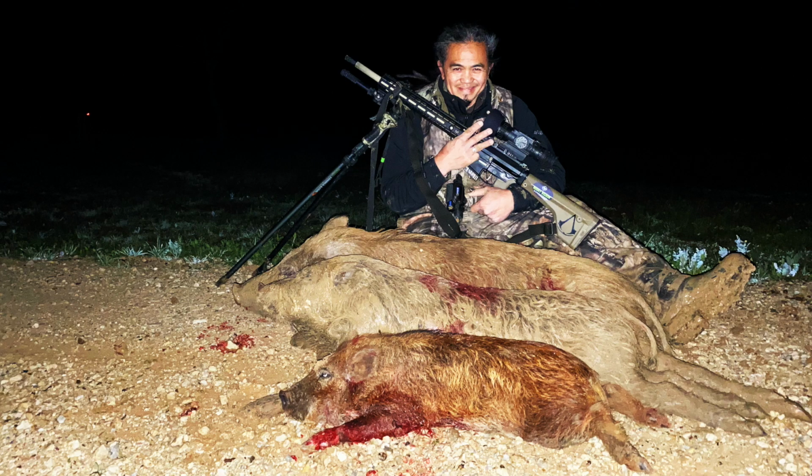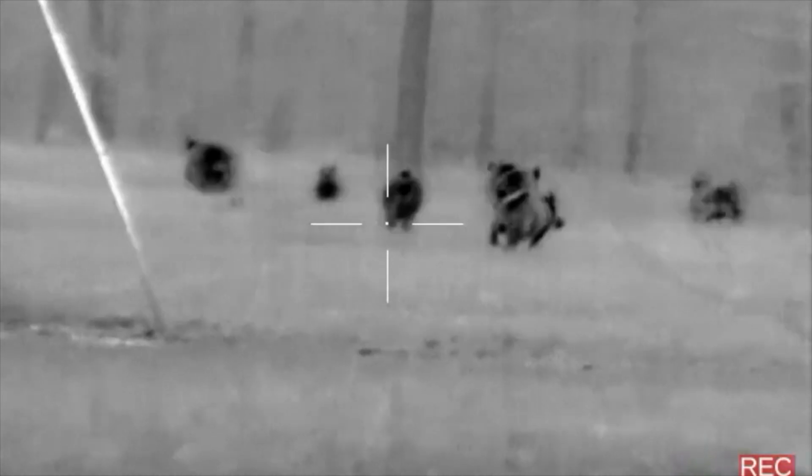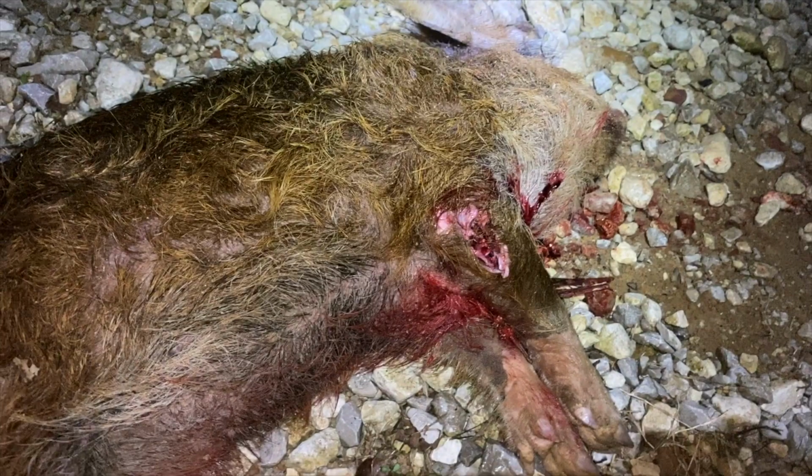It was an awesome night hunting in North Texas. Recovered 3 hogs with the possibility of 2 more dead out in the field. The 139 grain Sledgehammer bullet doubled up on the two biggest hogs. The Hornady 147 grain ELD-M literally blew the chest out of this small piglet.